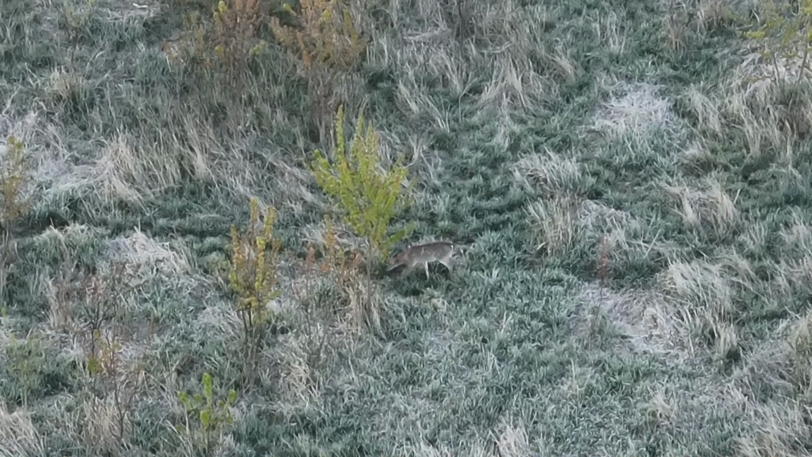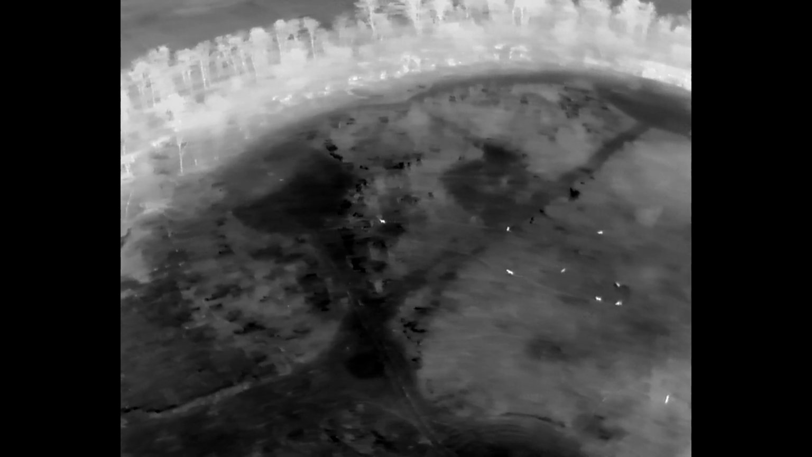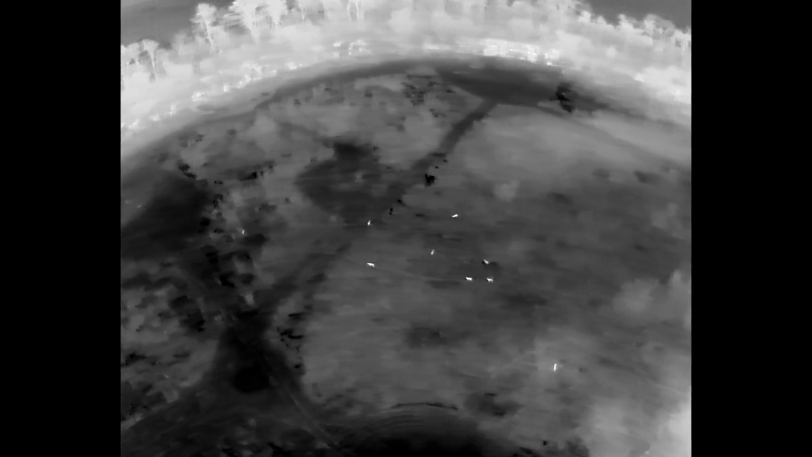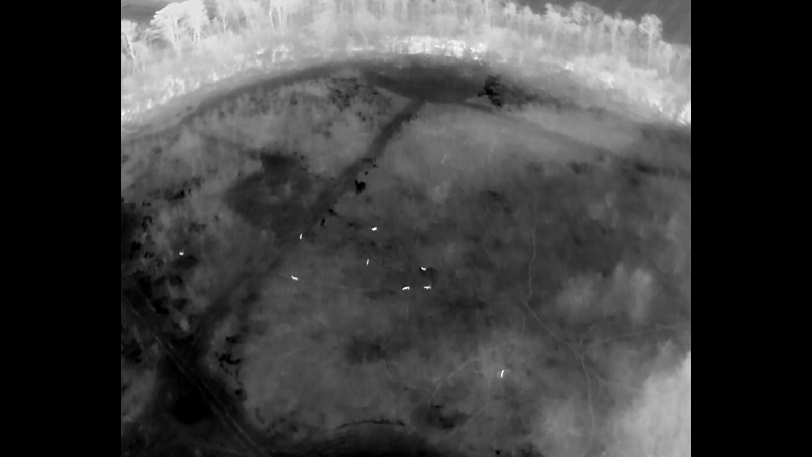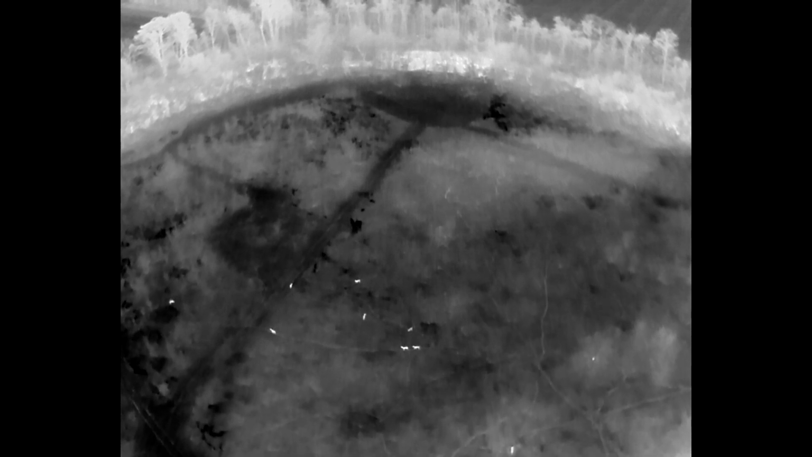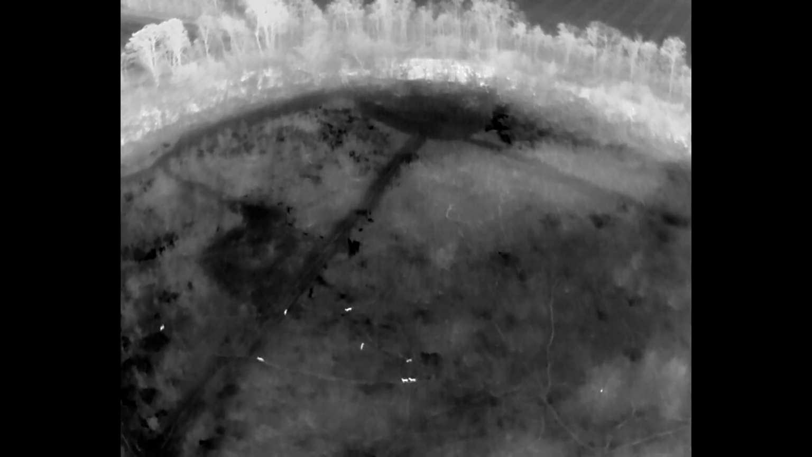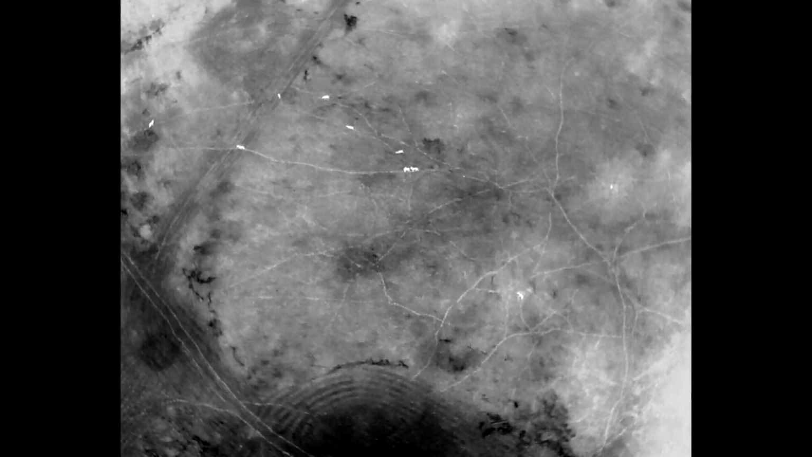This deer is quite far out ahead. Whether the trails come from deer moving from food source to food source and are worn down over the years, or the trails are just more random, I'm not sure, but it's certainly something I'm going to look into. We're going to learn a lot about those.